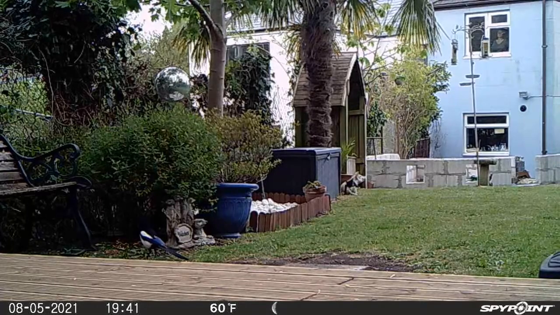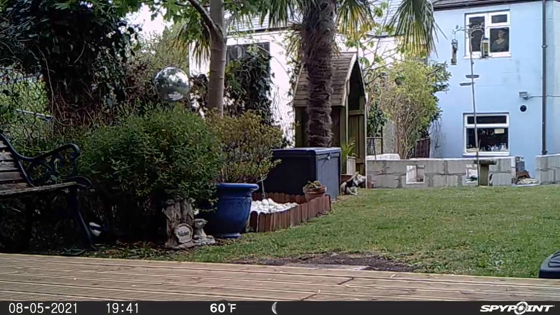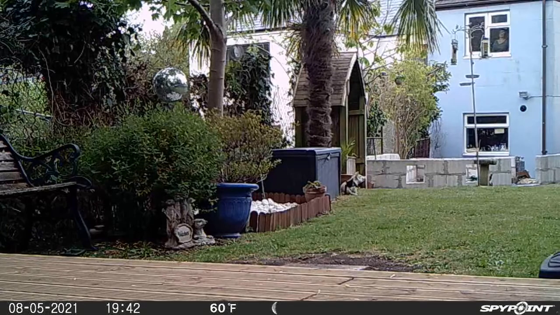20 to 8 in the evening, and the magpie turns up. He knows that there's going to be some good food down there and decides that it's for him.